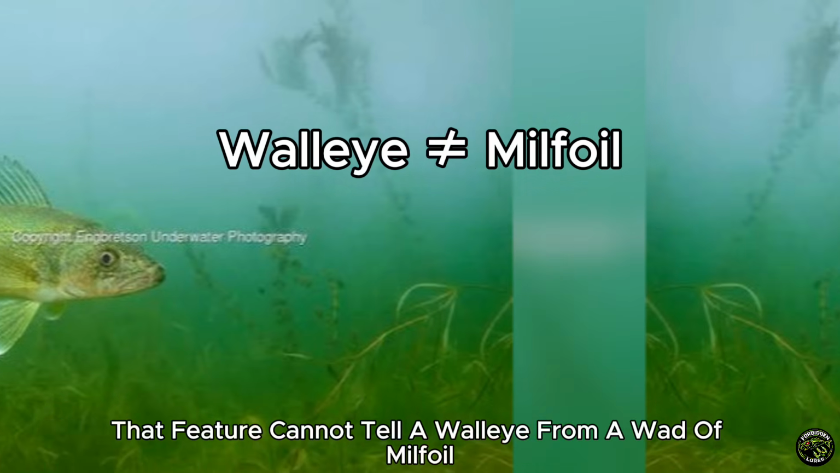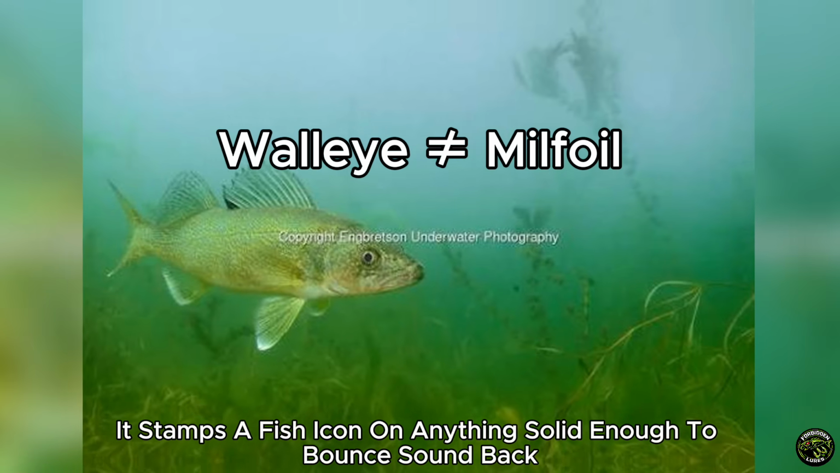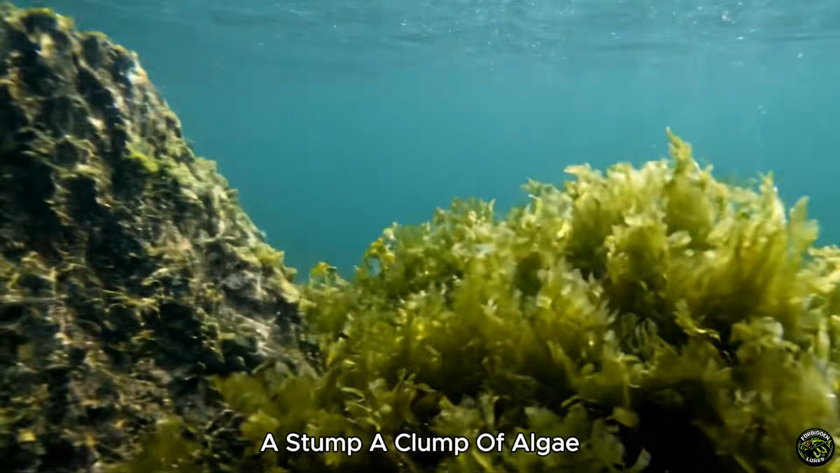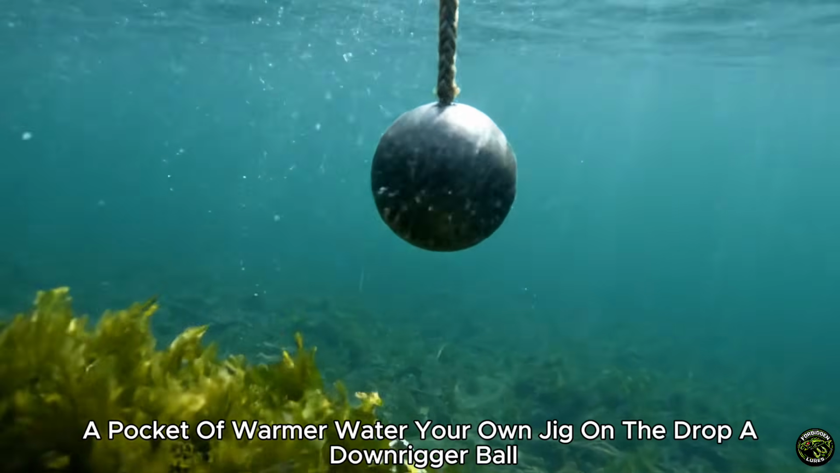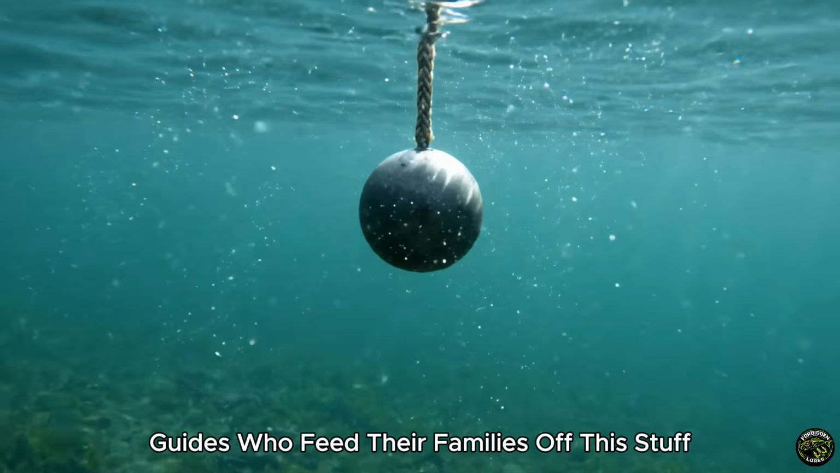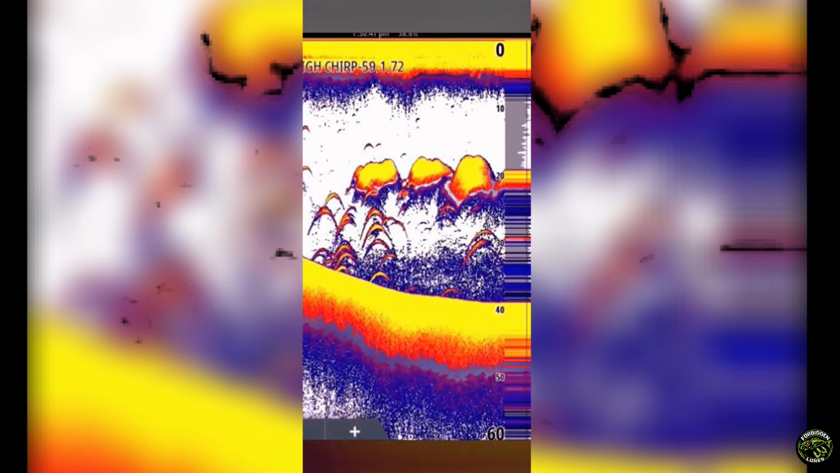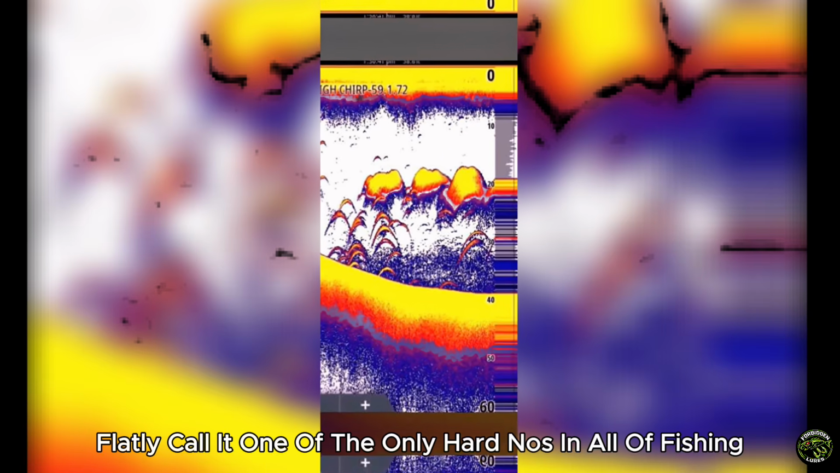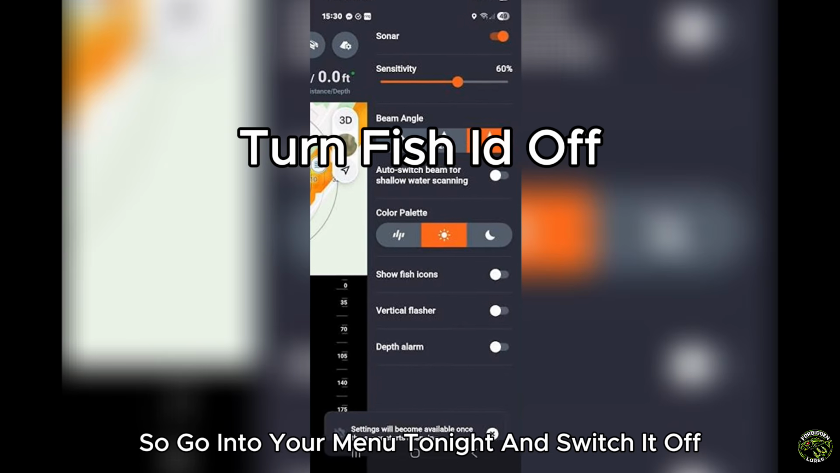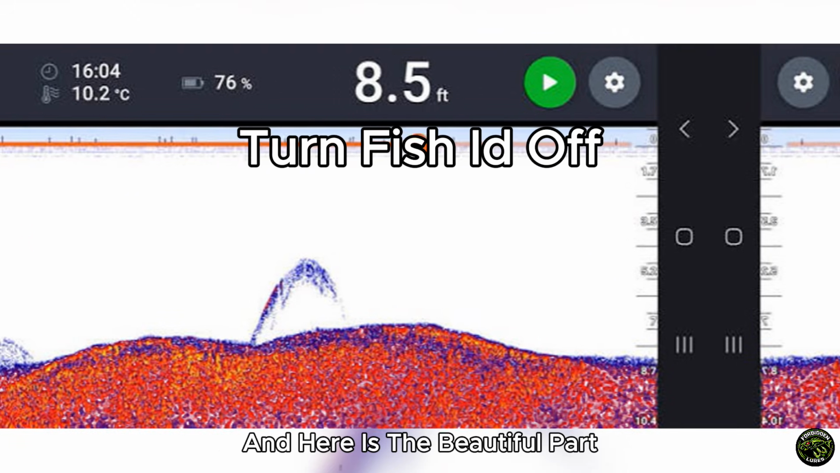That feature cannot tell a walleye from a wad of milfoil. It stamps a fish icon on anything solid enough to bounce sound back. A stump, a clump of algae, a pocket of warmer water, your own jig on the drop, a downrigger ball. Guides who feed their families off this stuff treat that mode as an automatic no every time. The crew at Meat Eater flatly call it one of the only hard no's in all of fishing. So go into your menu tonight and switch it off. The screen will instantly look messier, and here is the beautiful part.